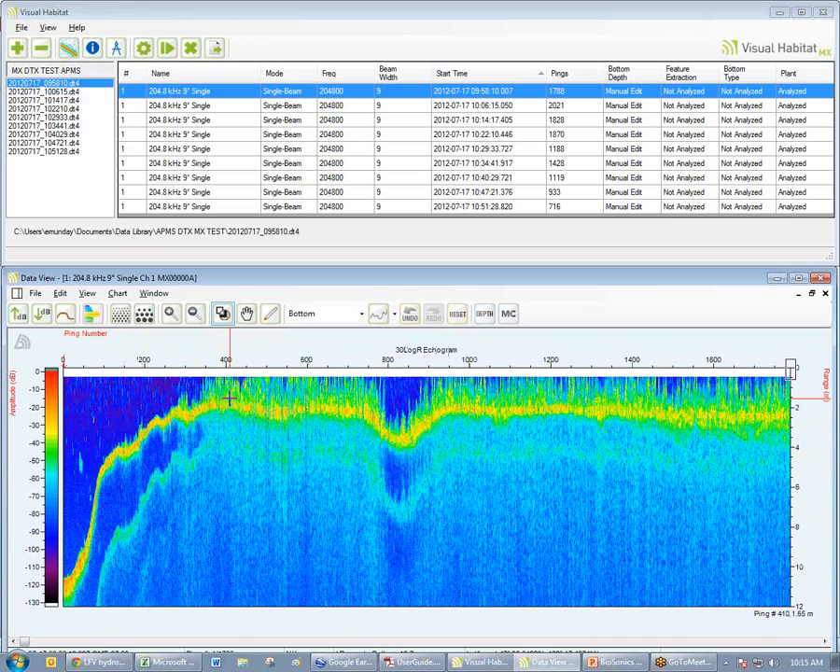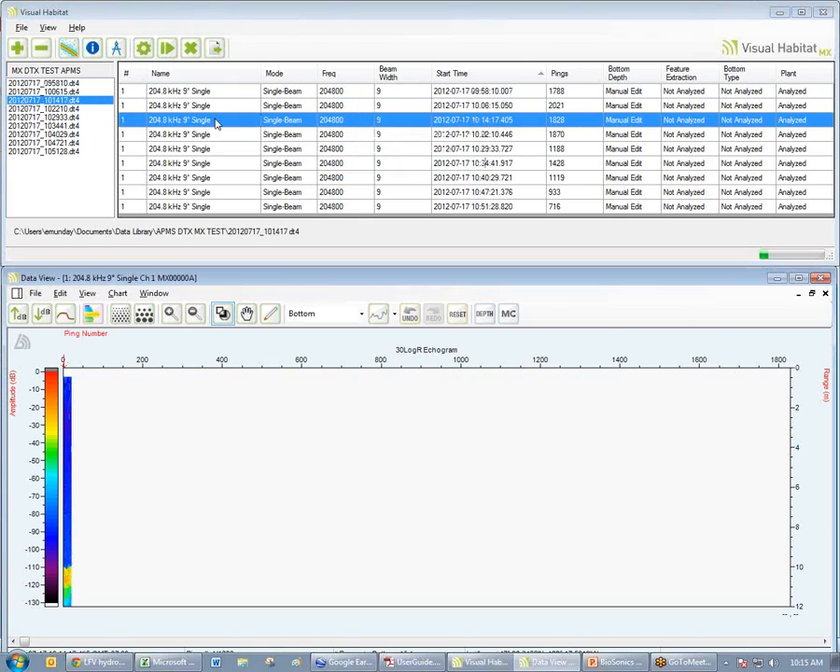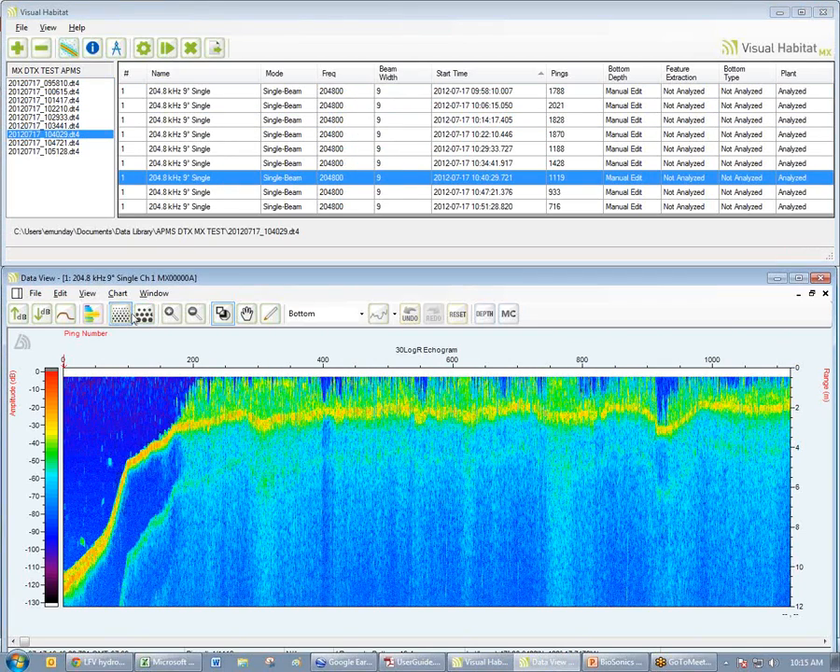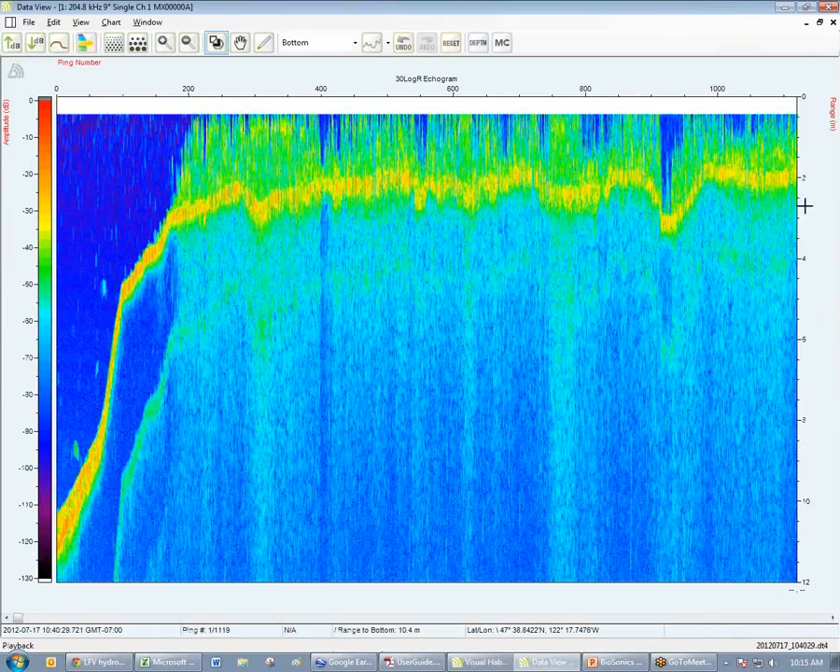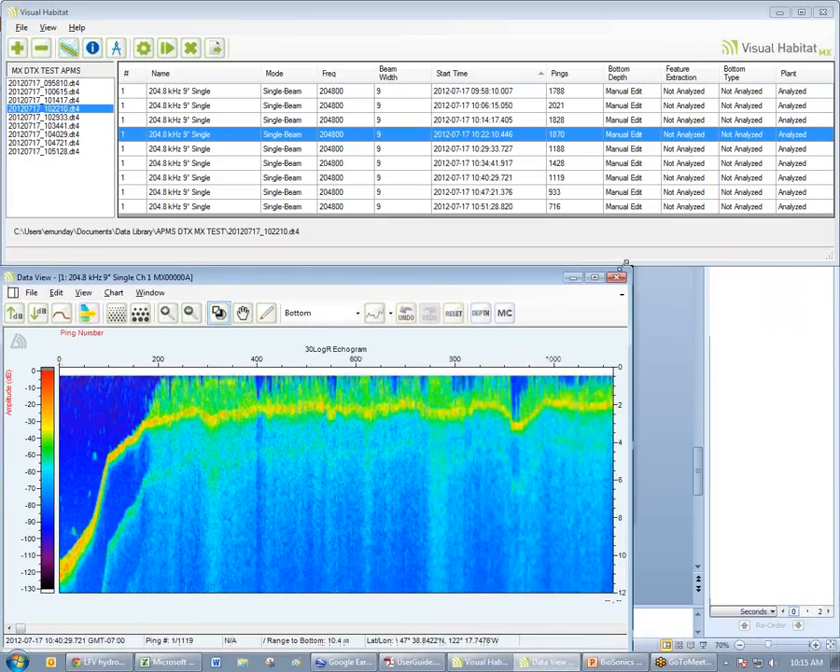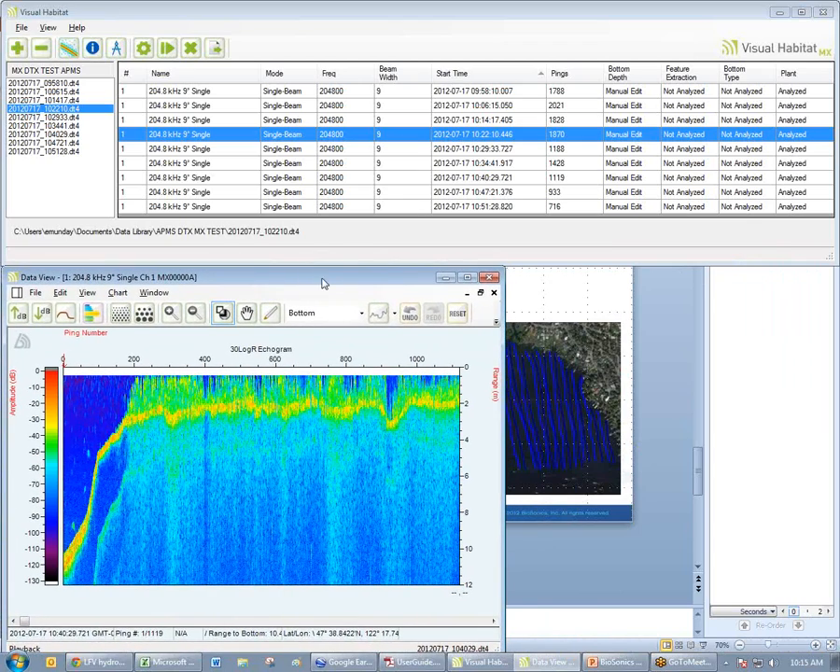Okay, so we have 9 files that are all similar, and I can click on another file and open up the corresponding echogram. There you go, and so on and so forth. Okay, so this is all Windows-based, so I can move my windows around. I can resize. And what I'm going to do is resize and make some room.